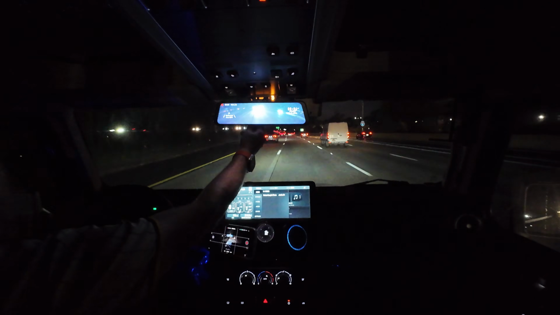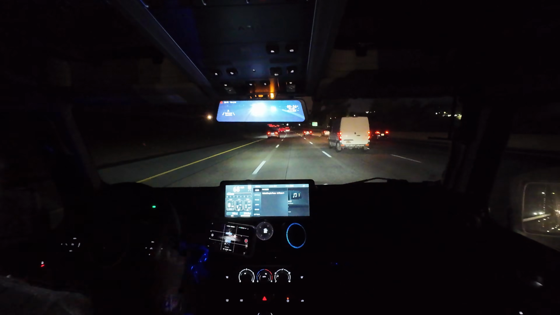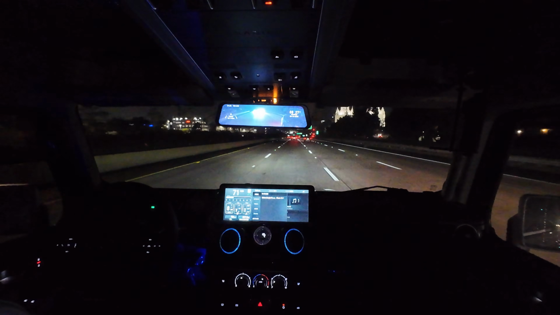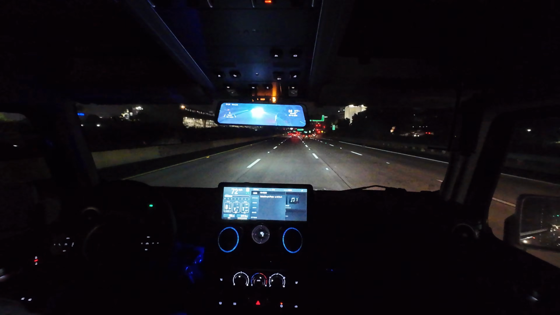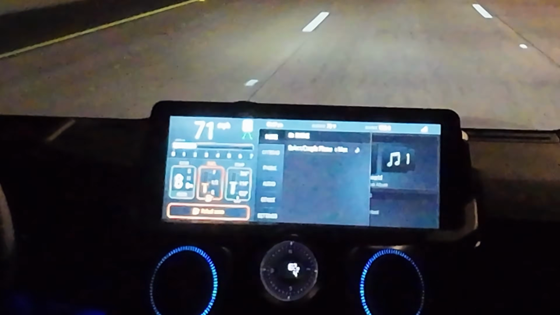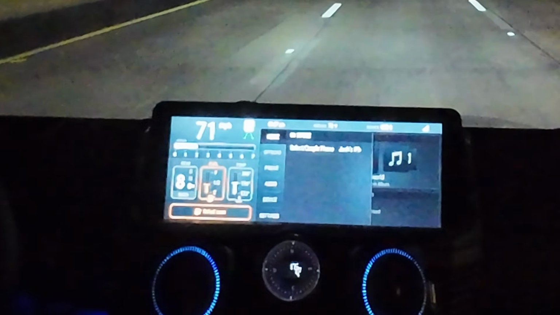And let me keep my lane here. It's too bright, and I'm glad I covered it up with this rear view mirror. But it takes getting used to, because it's very dark, and okay, it's time for me to get fuel. Okay, I'm on my way to get fuel.